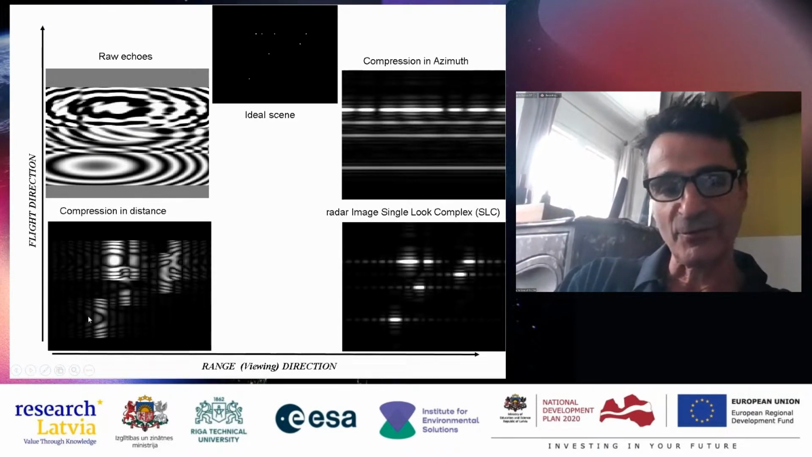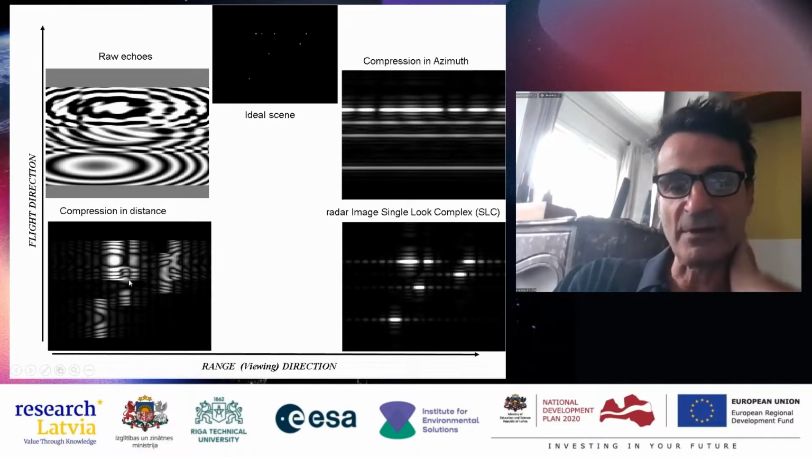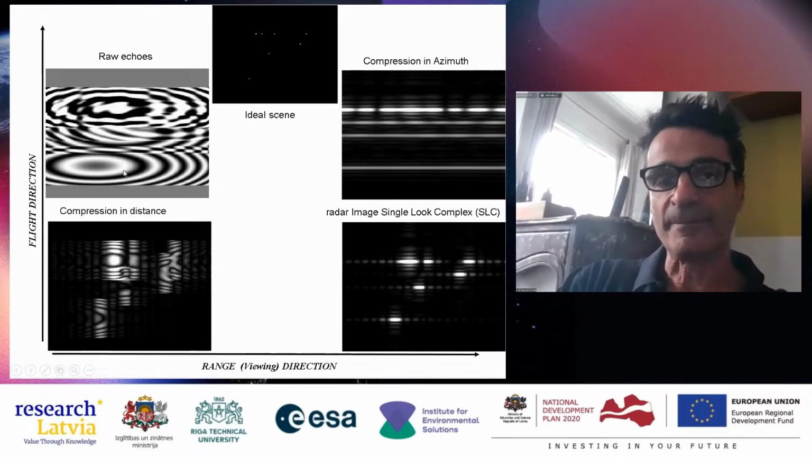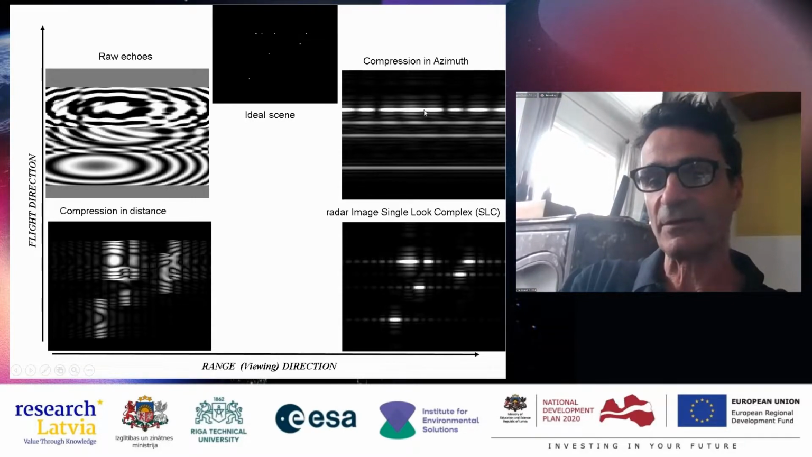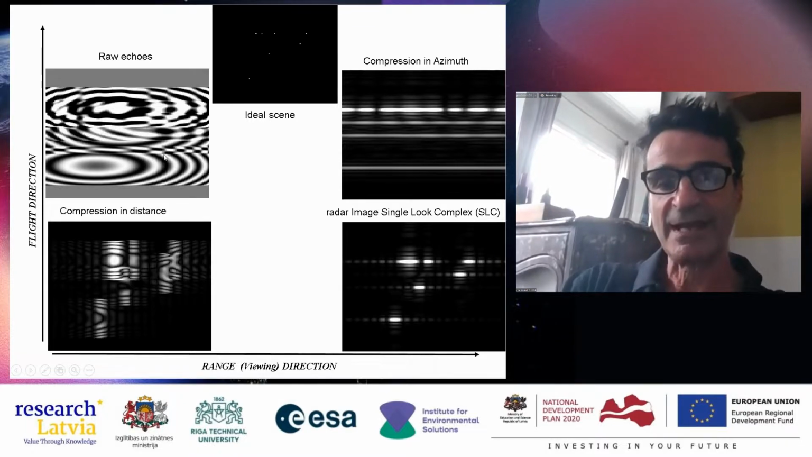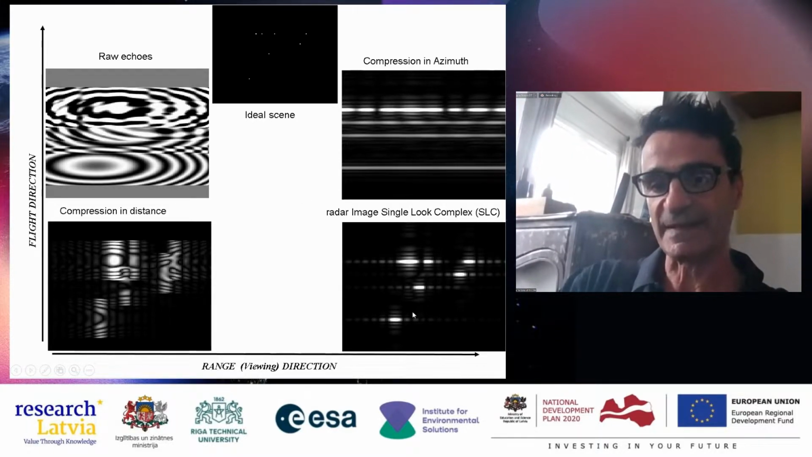So after using the bandwidth of the pulse, now if I use only the Doppler bandwidth, I have increased the resolution in that direction, not in the range direction. And when I do both, I get this scene.